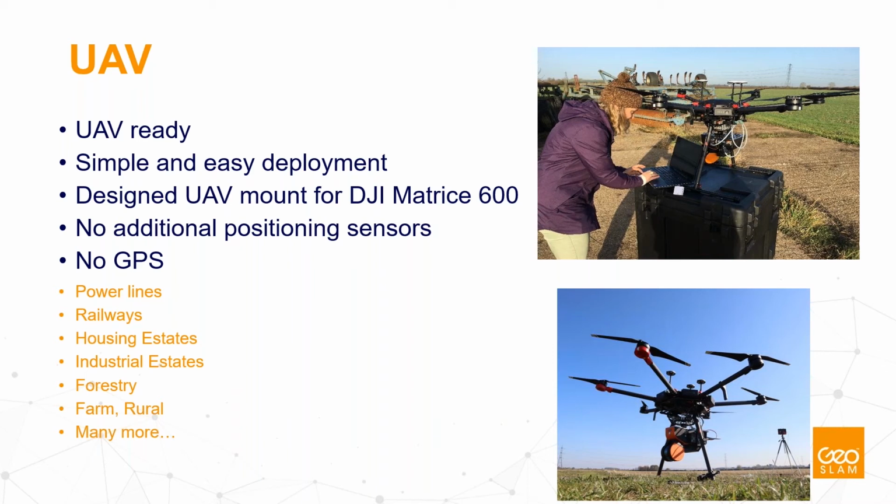So we developed a special mount for the DJI Matrice 600 drone. This mount can also be adapted for different types of drones. The only thing you need to keep in mind is that the weight of the Horizon, including the data logger and battery and the mount, is something like 3.8 kilos, so almost 4 kilos.